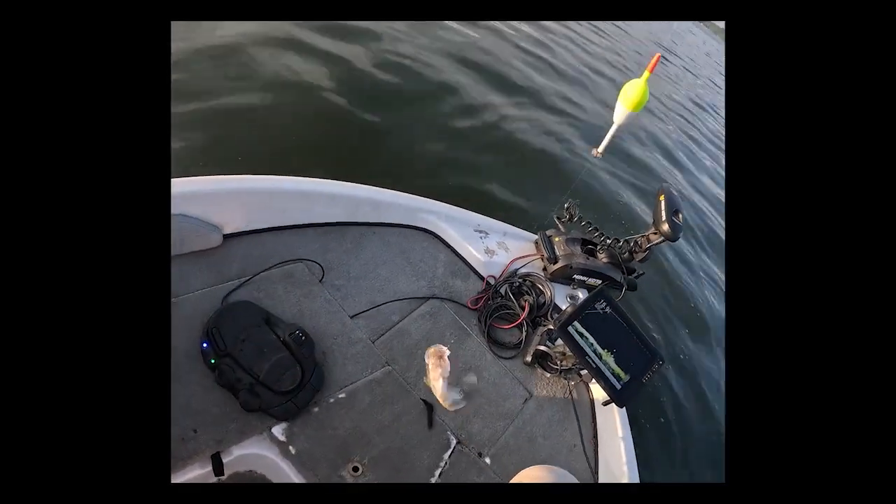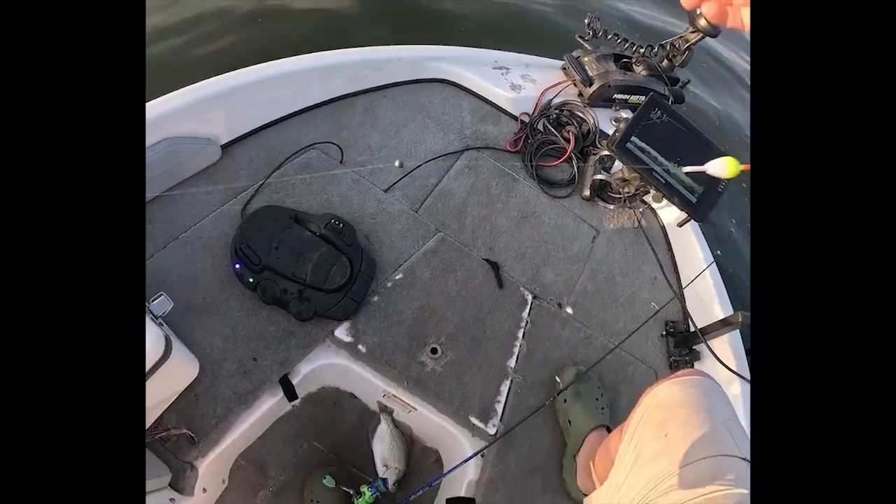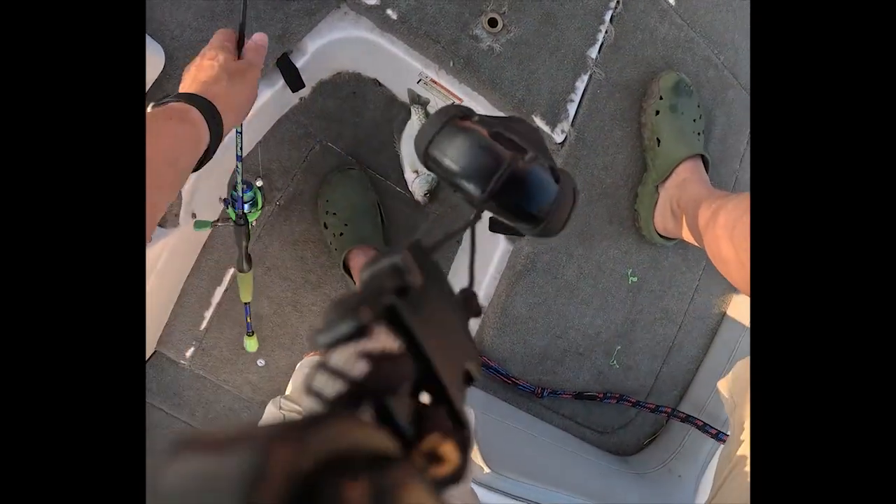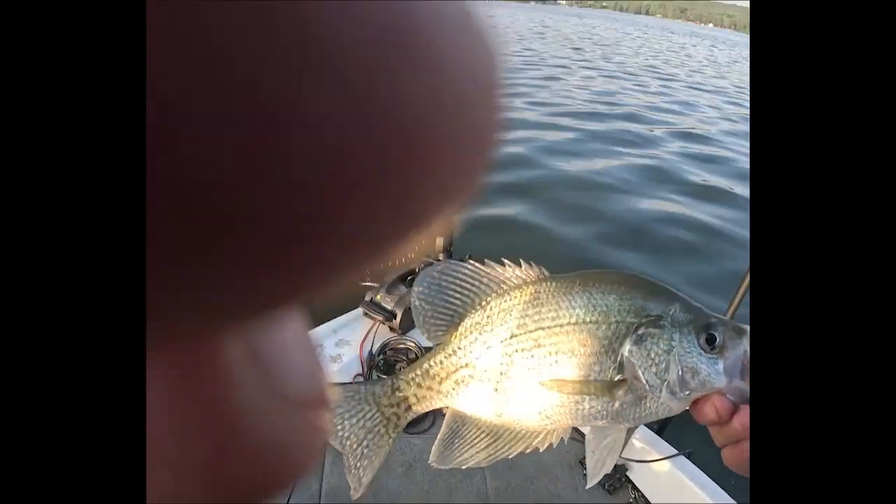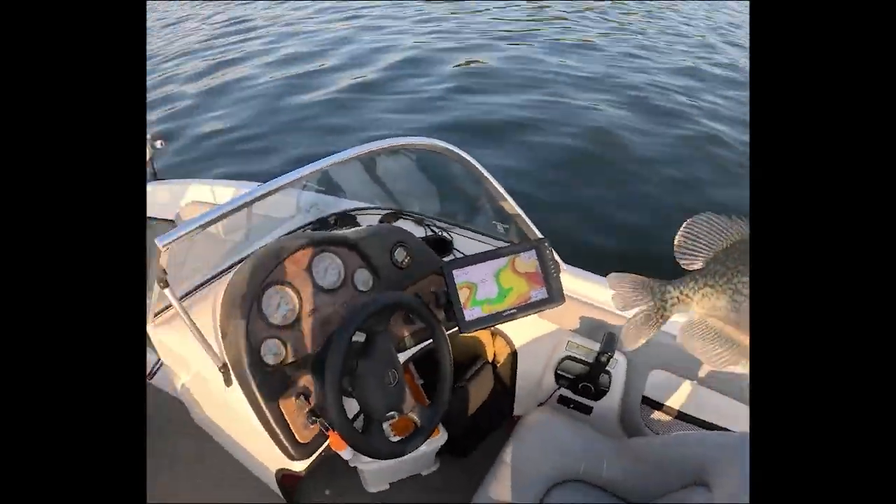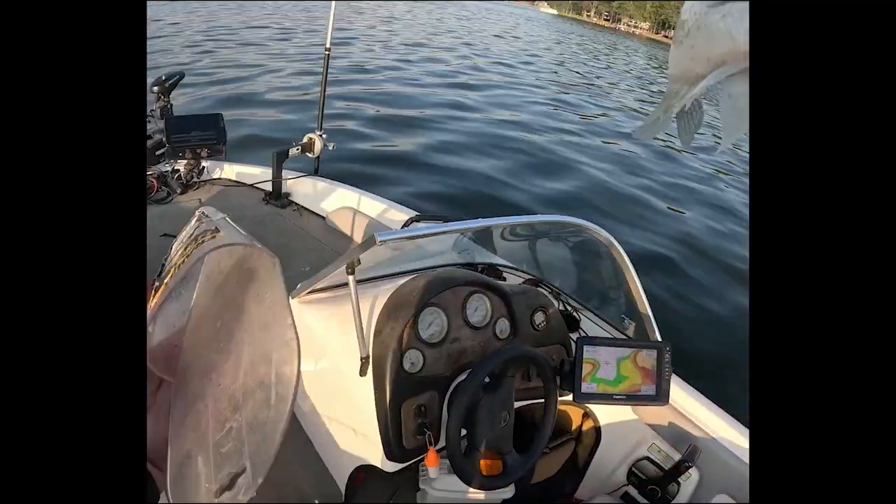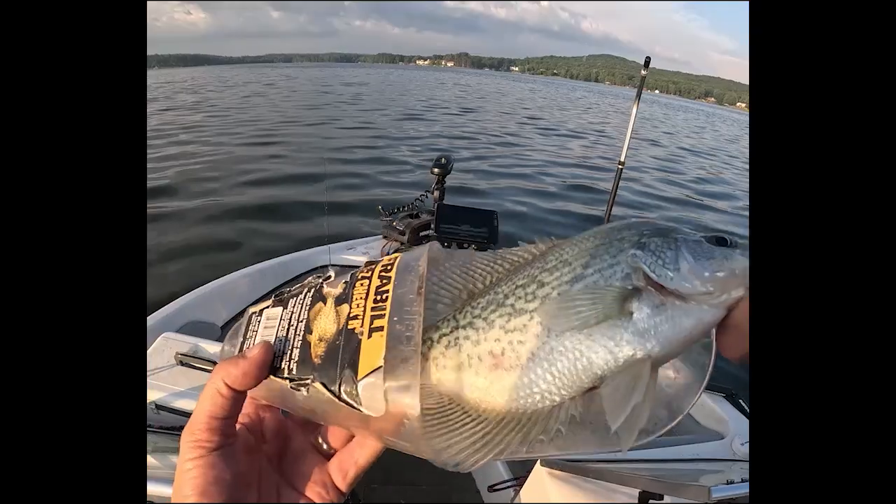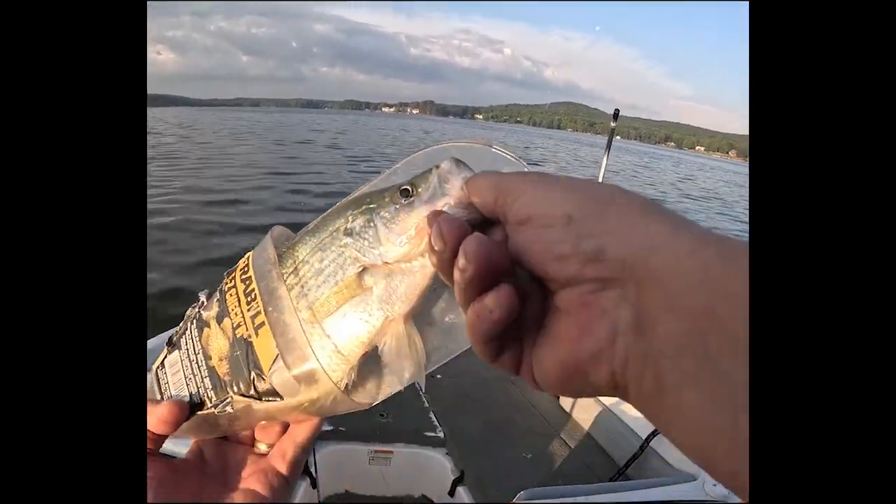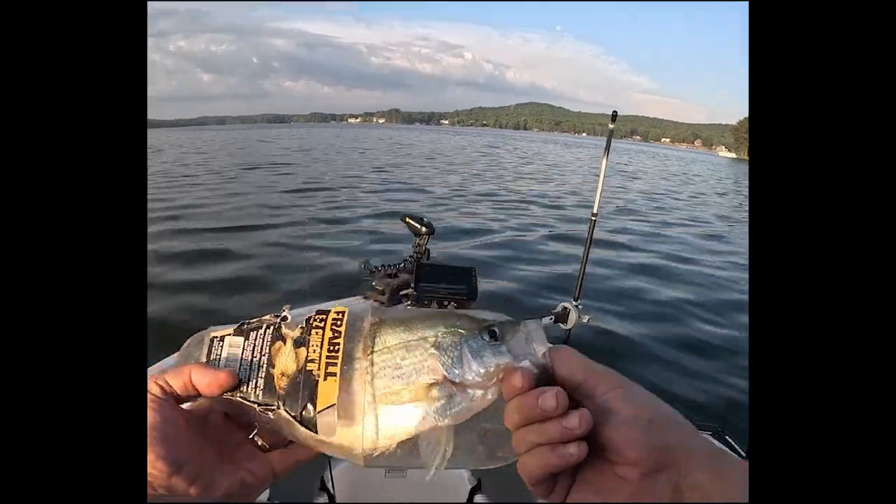There's one. So you see how I found that one? I stayed in that little channel and just kind of went around and looked, and sure enough, there's a structure, and that structure is holding crappie. Oops. Not a bad fish right there. I got my little measuring tool. Here it is. Let's see what we got here. Let's get him in there. So he is an 11, right at 11 inches. Good little fish right there.